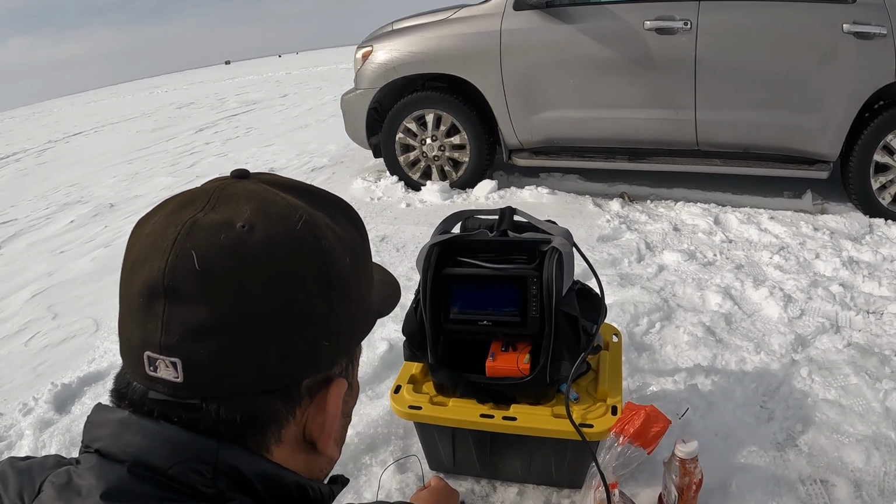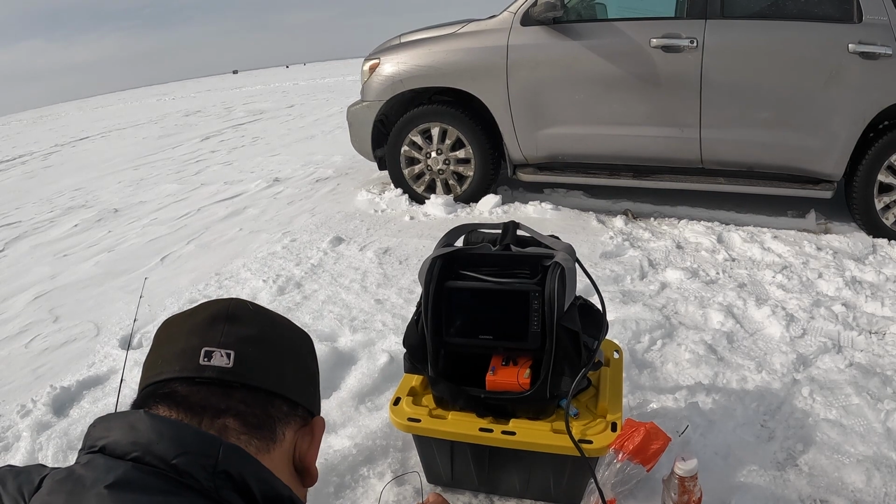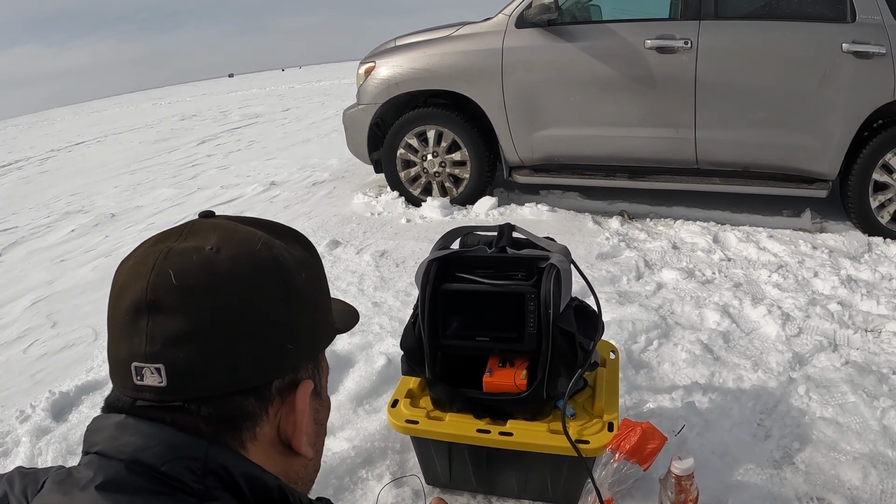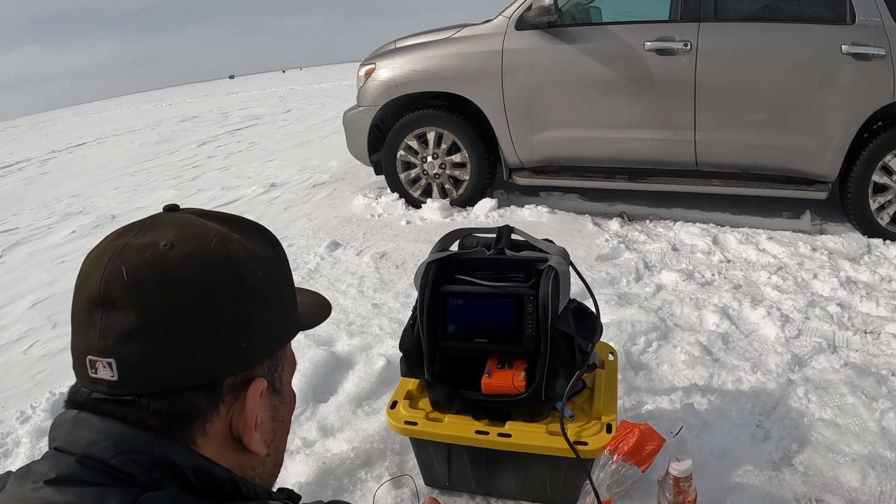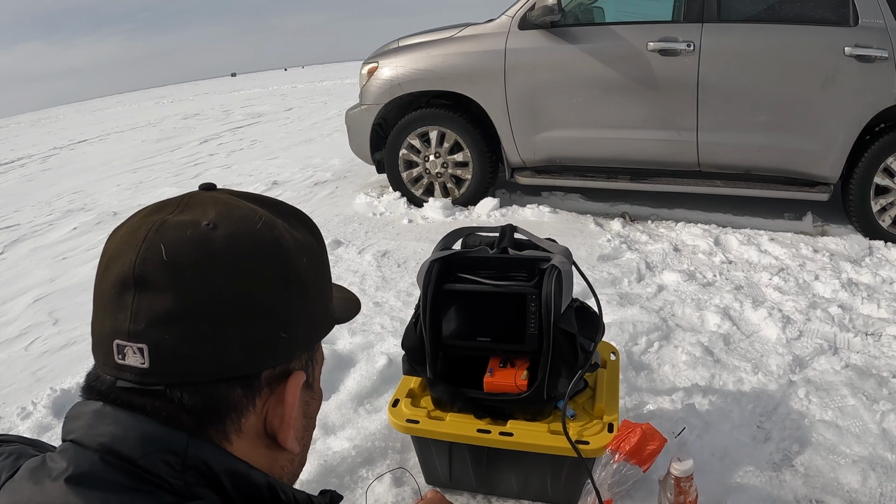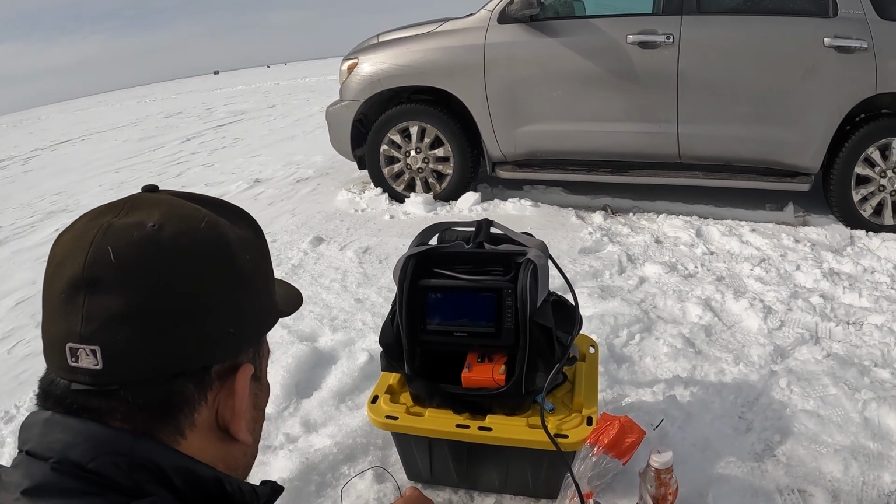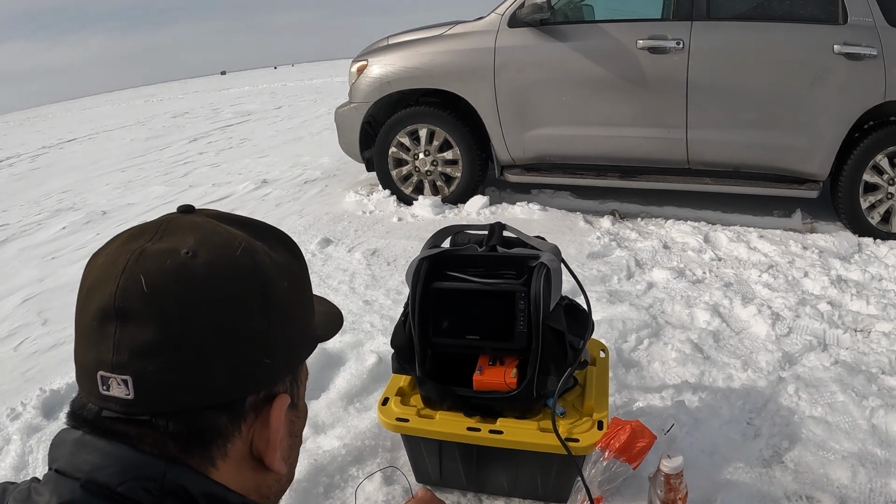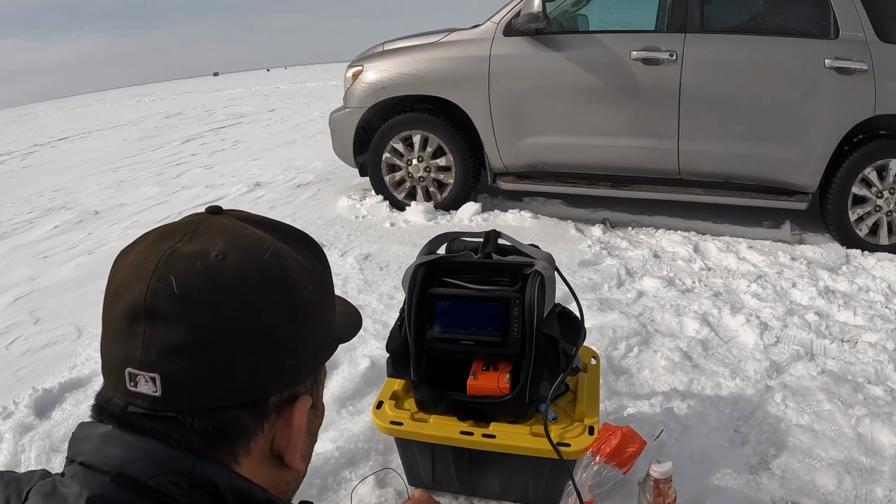Oh, what's that other one? Yeah. They won't touch just this minnow. That's got to be a pair of pike. Well, let's get it out of here.